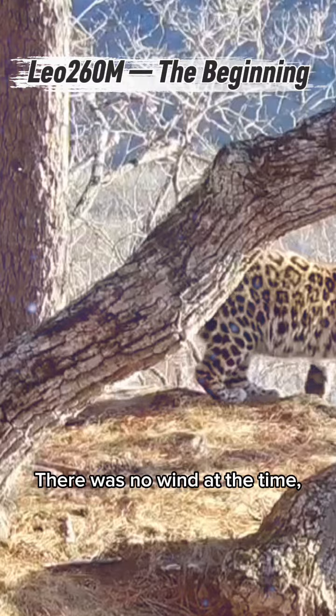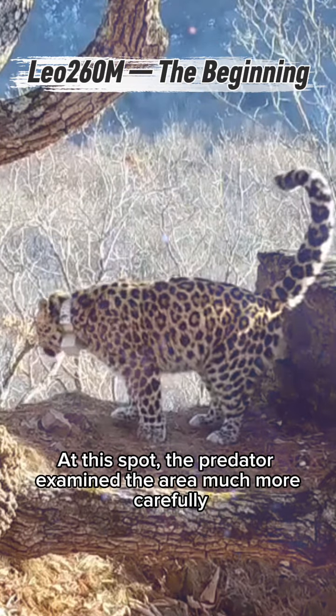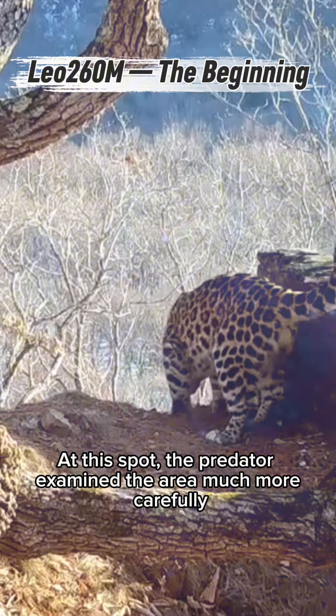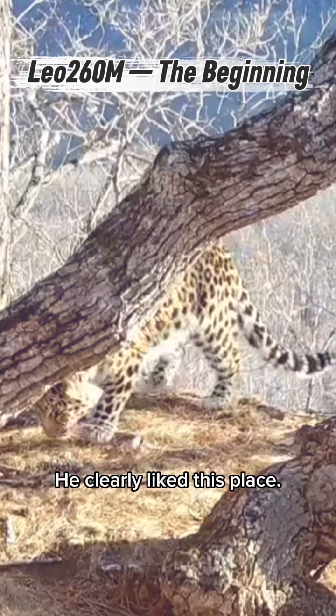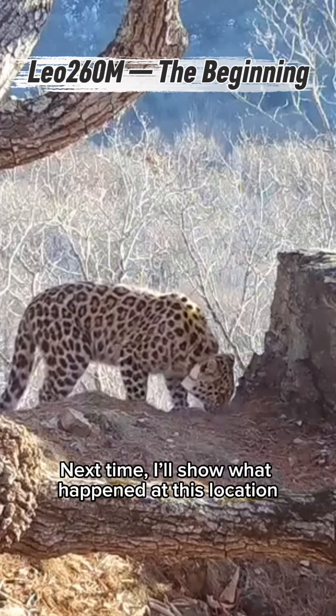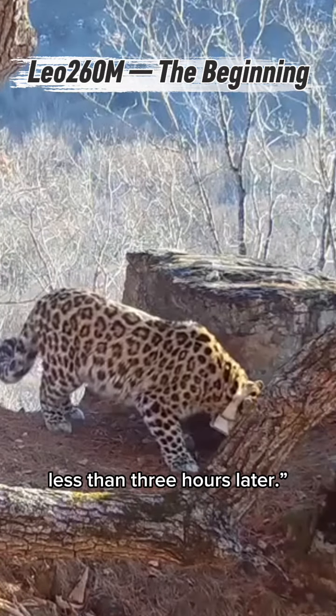No, there was no wind at the time, which is more typical of early morning hours. At this spot, the predator examined the area much more carefully and marked it very thoroughly. He clearly liked this place. Next time, I'll show what happened at this location less than 3 hours later.